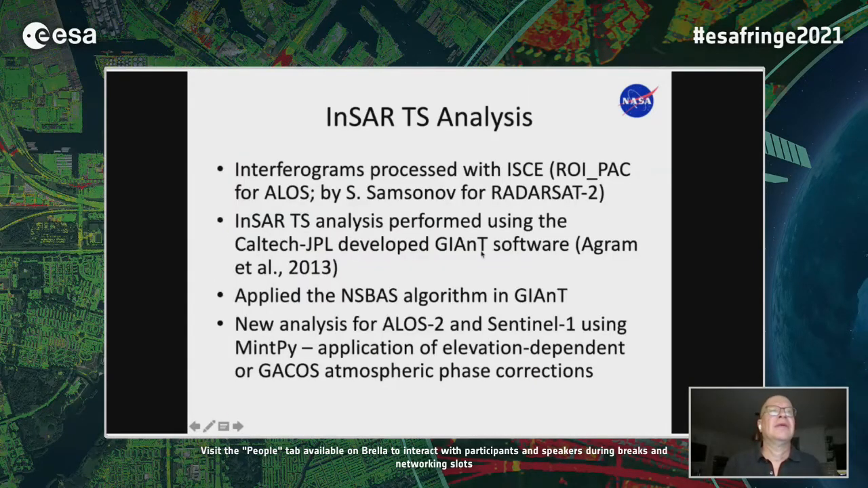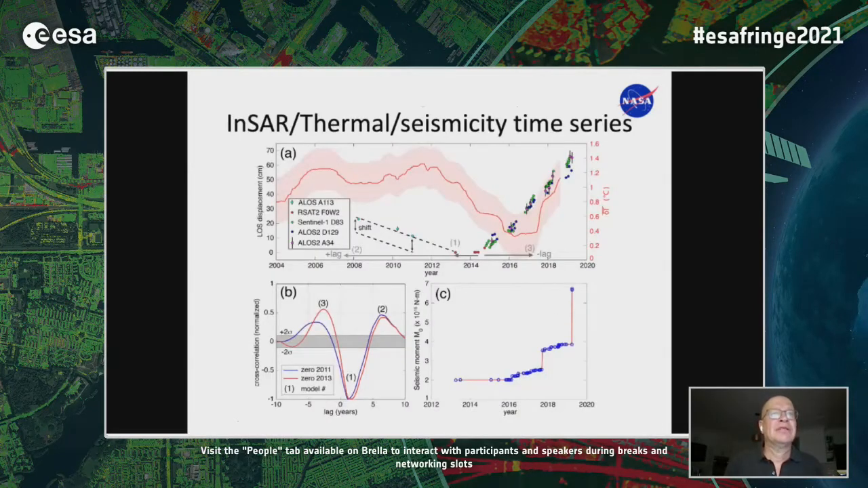And so then we did some SAR time series analysis. I won't go into it. Basically, at the time, we used Giant. More recently, we're using MintPy. And so this is kind of a summary slide. This is from a paper we published last year in Scientific Reports.